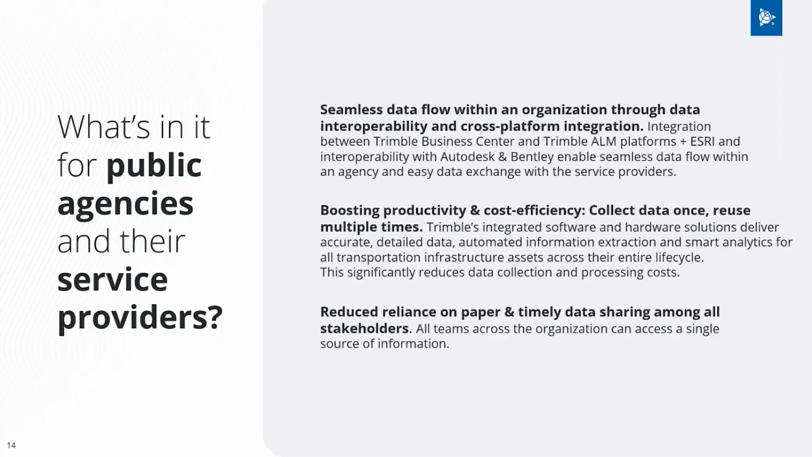And again, this data can be used for any team within the organization, from design to operation and maintenance, and for every asset in the transportation corridor, not just pavement. But of course, pavement is one of the most expensive assets, so one of the most interesting assets to monitor and make sure that its life cycle is long.